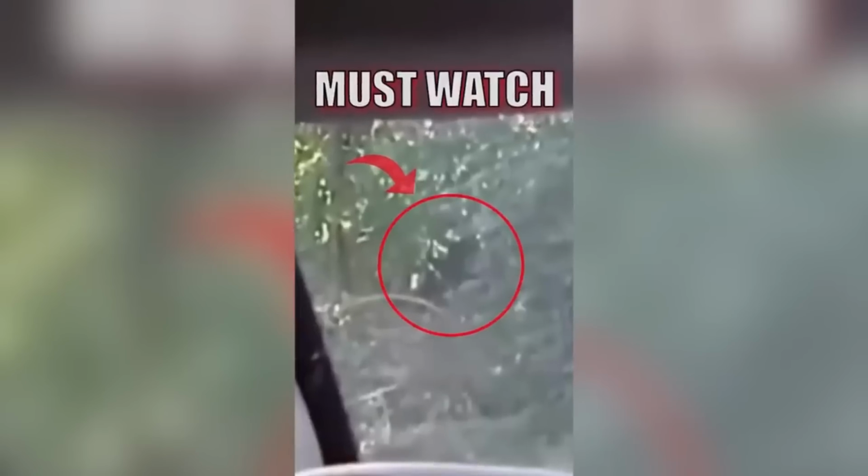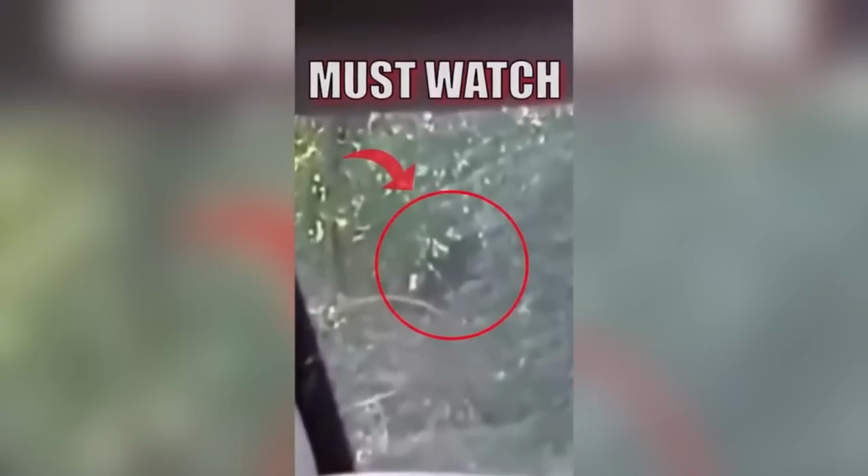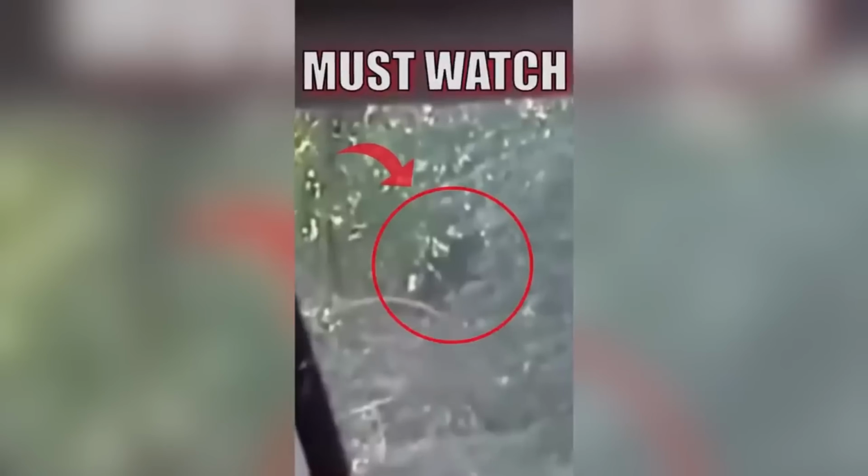A lady shared this video on her TikTok account, convinced that she captured a glimpse of a Bigfoot. The video starts with a creature peeking out from the bushes, almost like it's hiding. The creature moves around, covered in black fur. The woman recording the video mentions it's been there for about 5 minutes, and she's puzzled about what it could be.